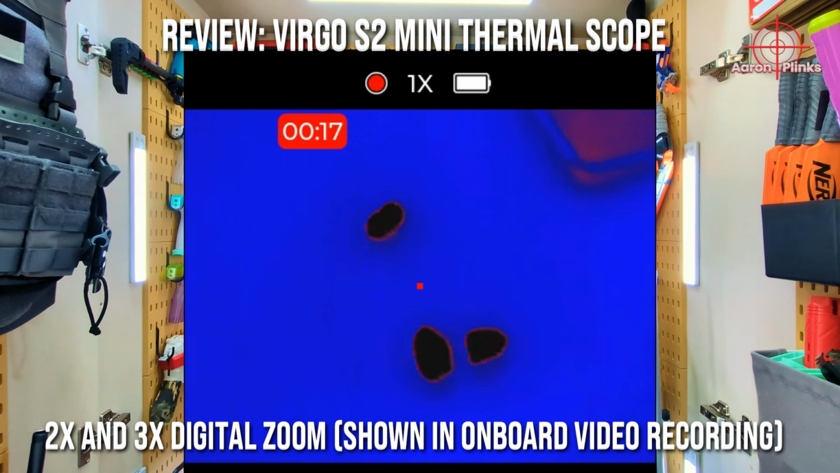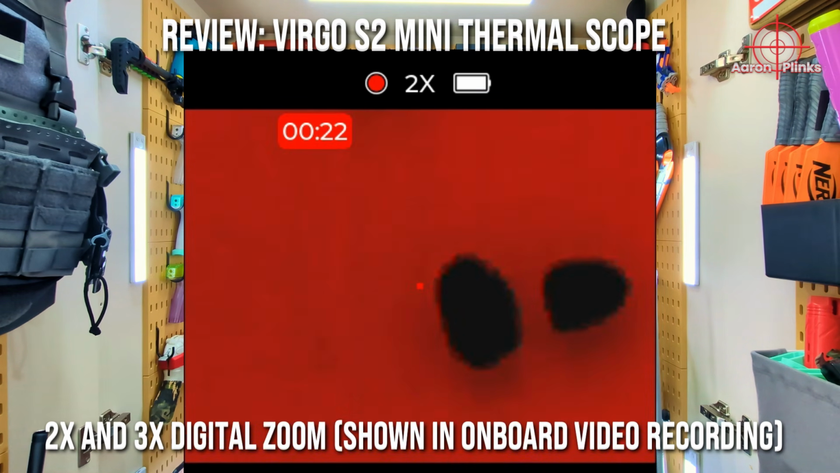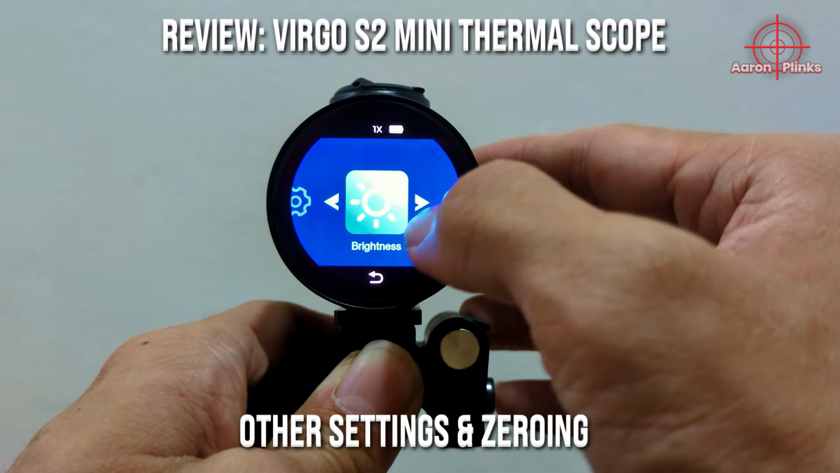Double tap the screen to zoom 2x and 3x, but I find this function unnecessary as it just makes the display more pixelated. Tap and hold the screen to adjust settings such as brightness and zeroing.